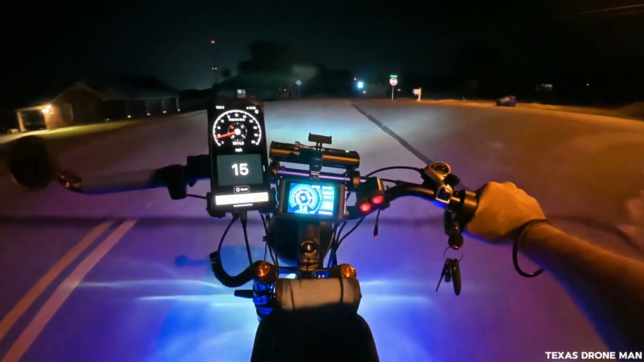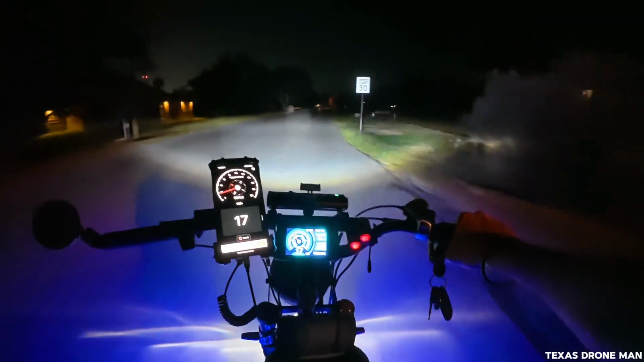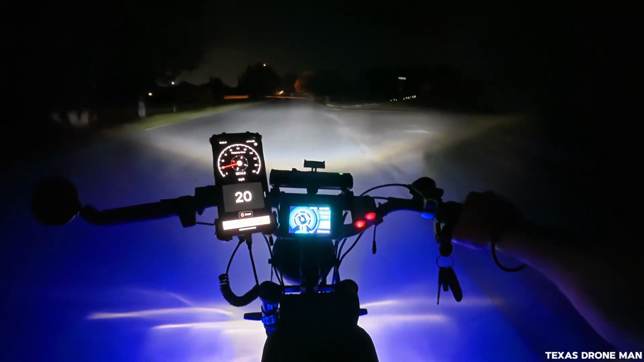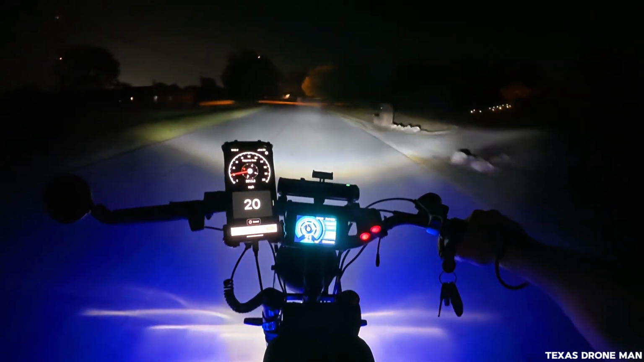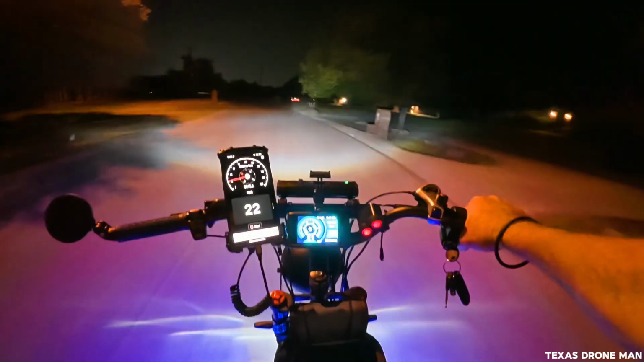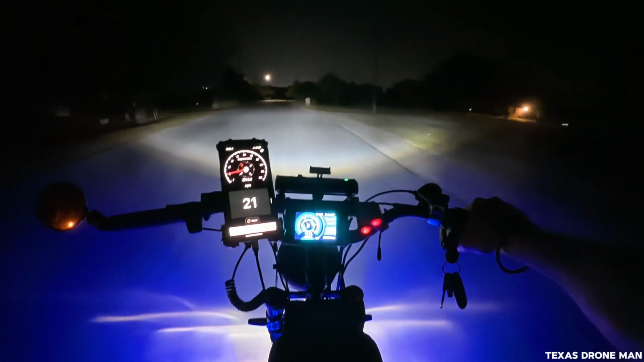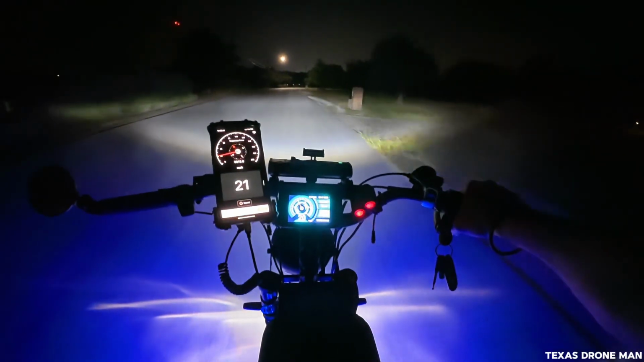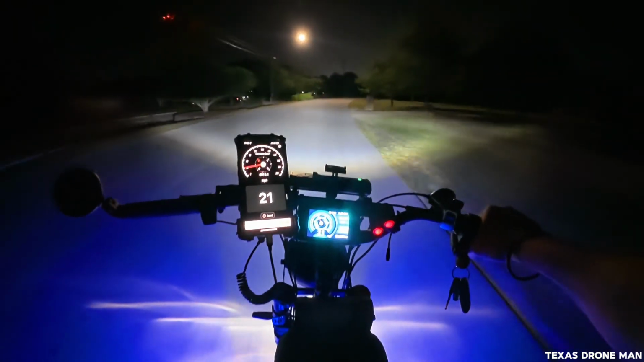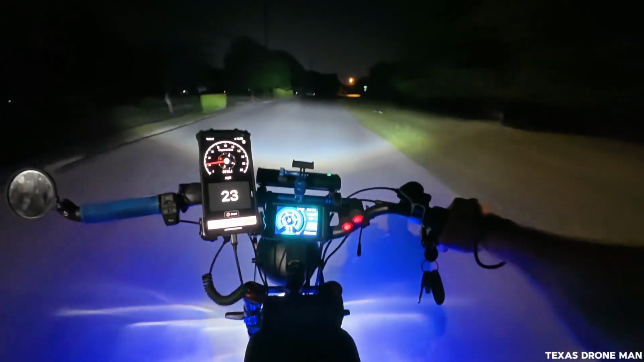But I've already gone to my mom's out of Lampasas, I think twice. I've gone to grocery stores. I think I did a night ride with you guys with the camera. I put some miles on it, and I'm down one bar on the gas gauge. I ain't used much gas.